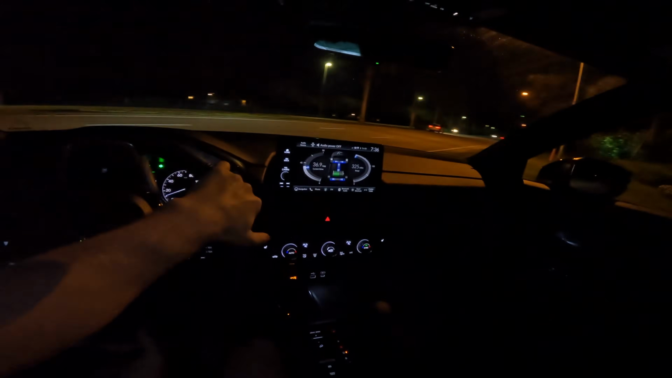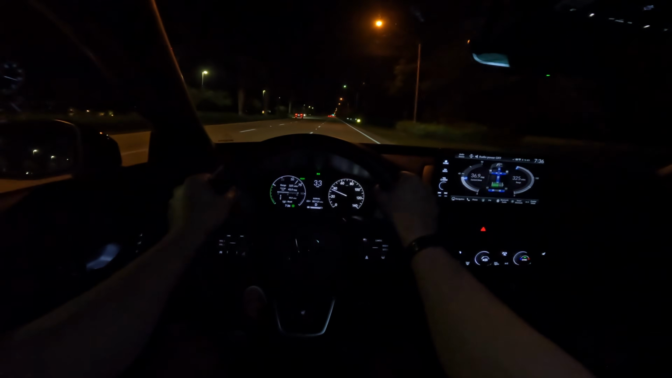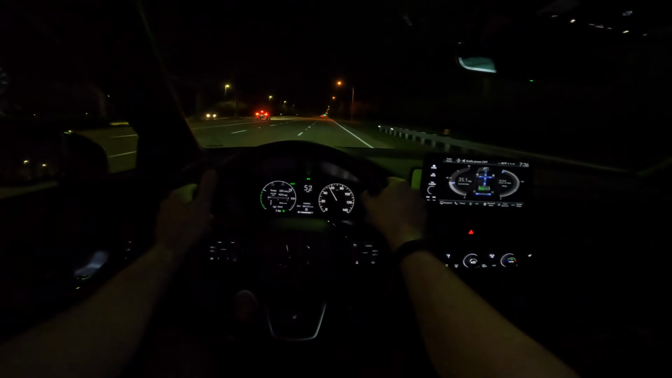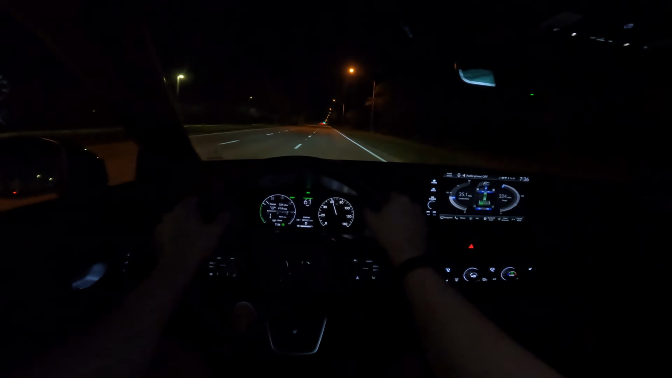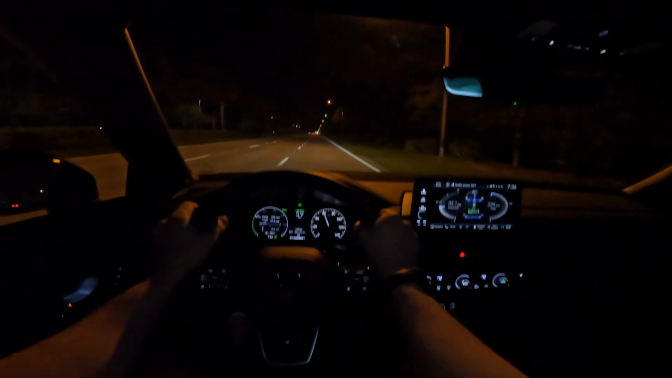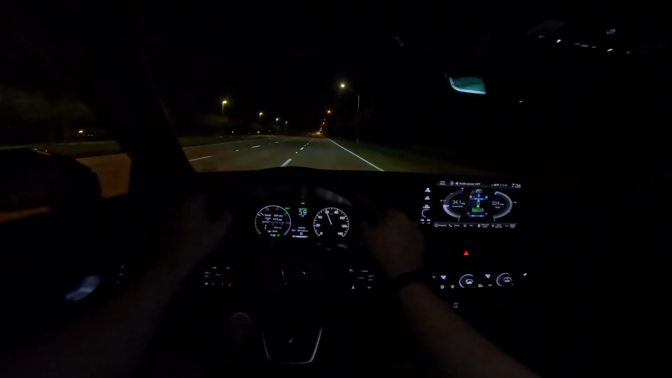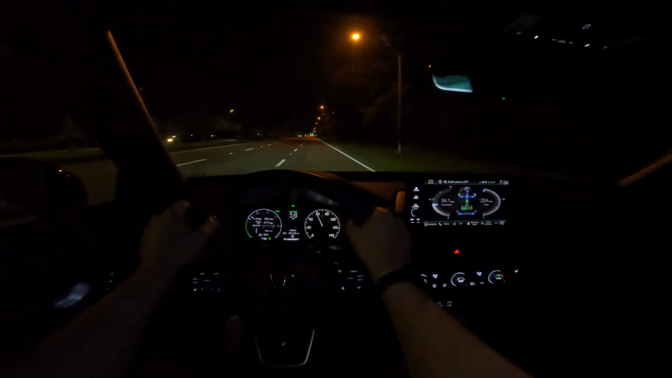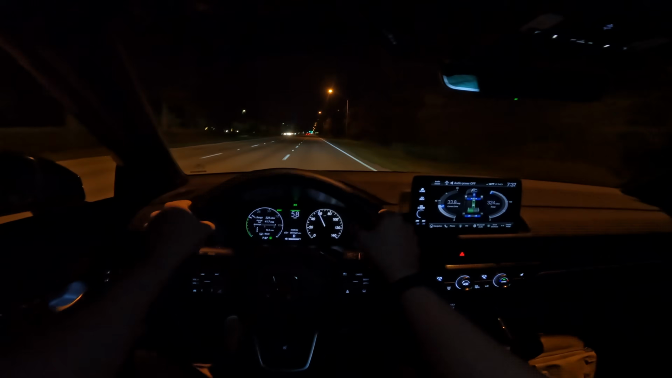Let's merge into Tamiami Trail. You can hear it shift a little bit, and the tachometer down there, if you want to call it that, shifts as well. There's no true gears in this vehicle, so it's kind of simulating that to give you a more realistic or traditional car experience. So when you really need to get that acceleration, it kind of feels good and sounds good, even though it is very quiet and smooth.